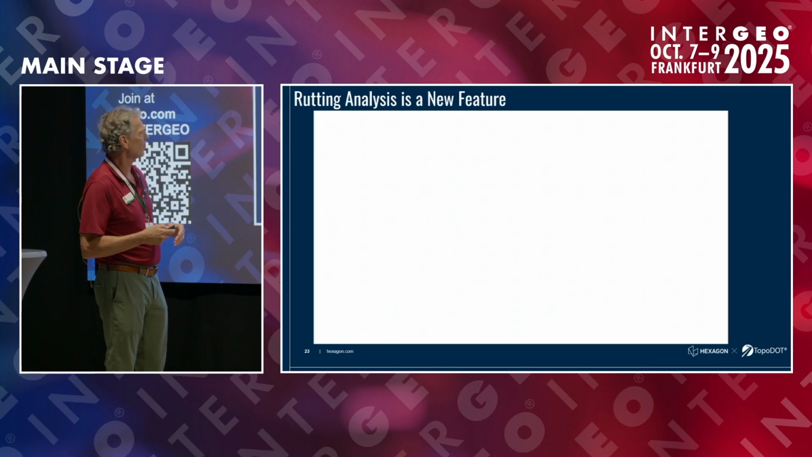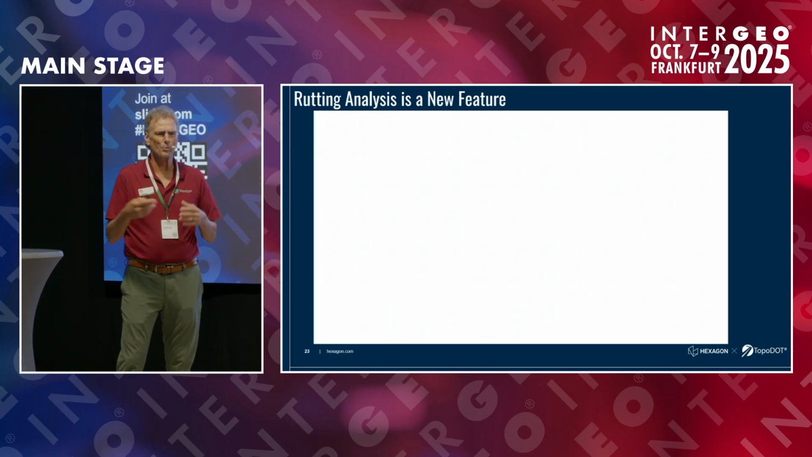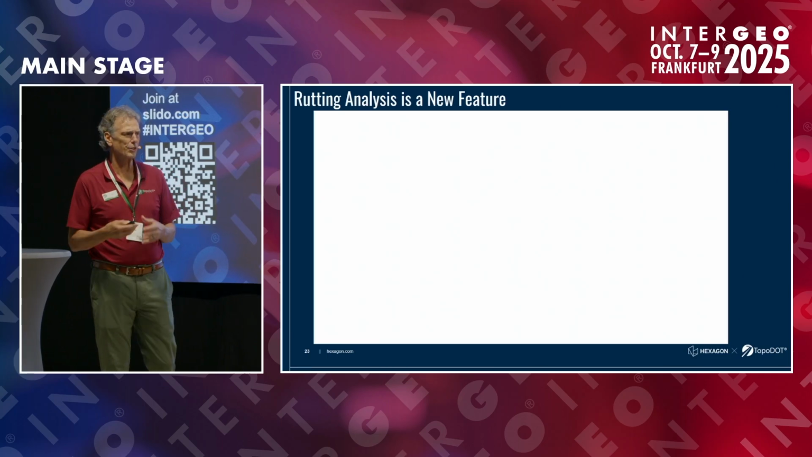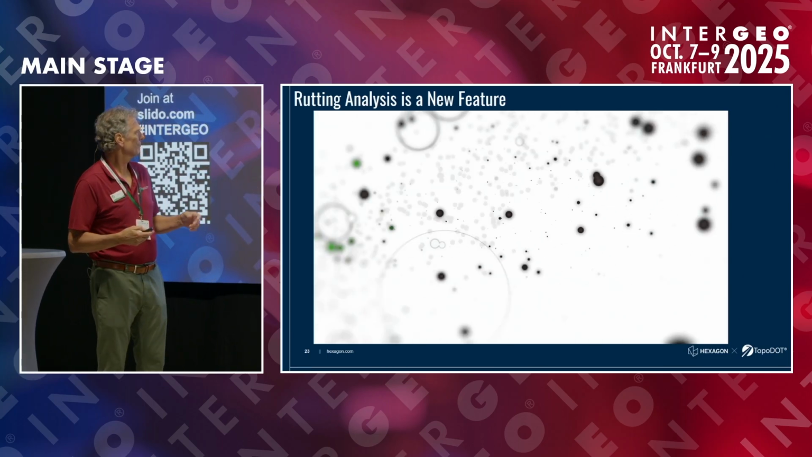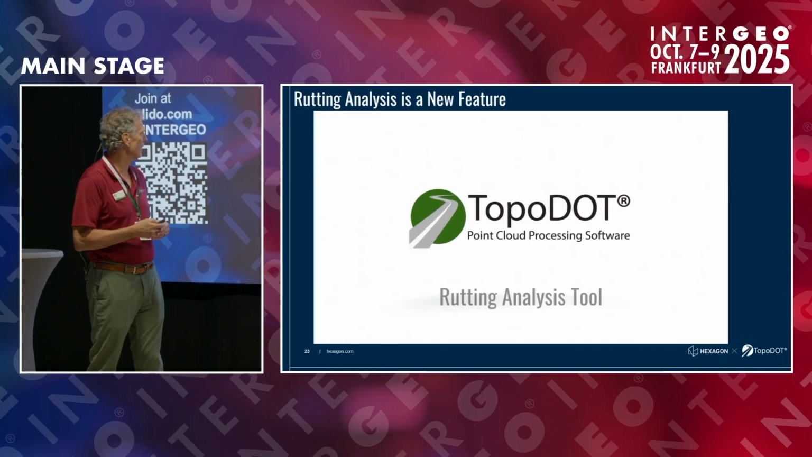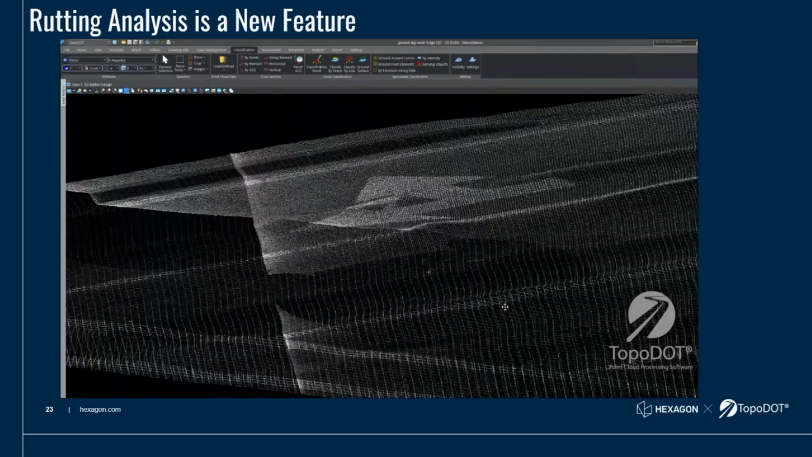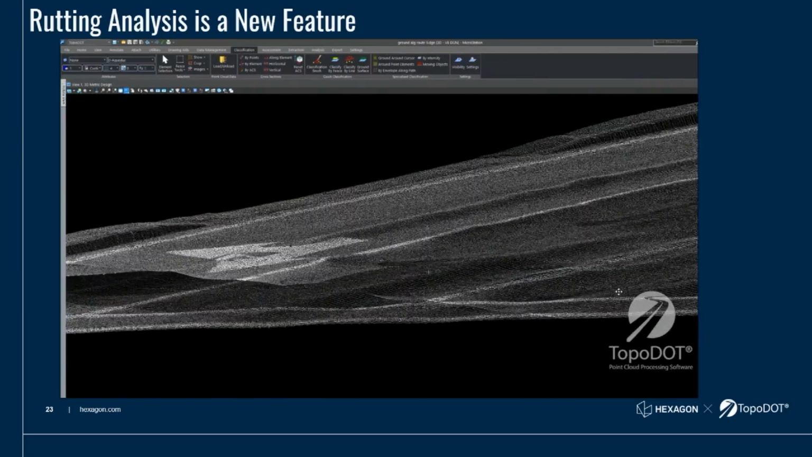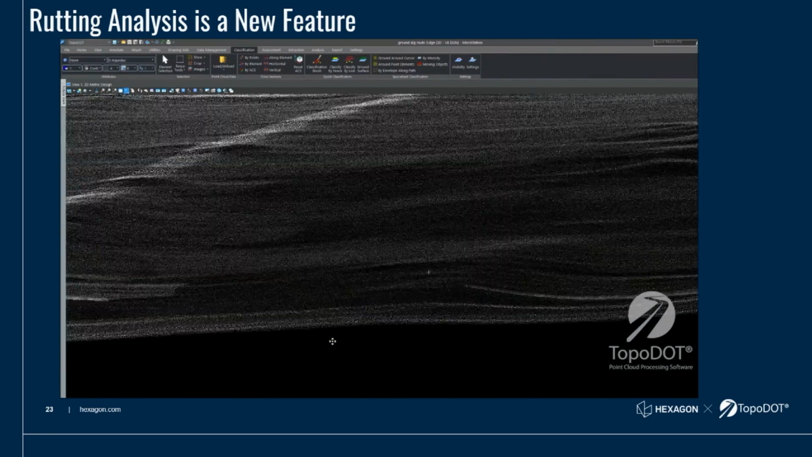We found when we started talking to Antonio in Europe, there was a little more interest in the way you evaluate it. It's a little more rutting oriented. Everybody wanted to know rutting. So we said, okay, rutting is part of the index we were measuring, but they wanted to look at it a different way. And one of the nice things about being TopoDOT, we respond pretty quickly and knocked off a new tool in about 2 or 3 weeks. And so this is a rutting analysis in the tool we've been doing.